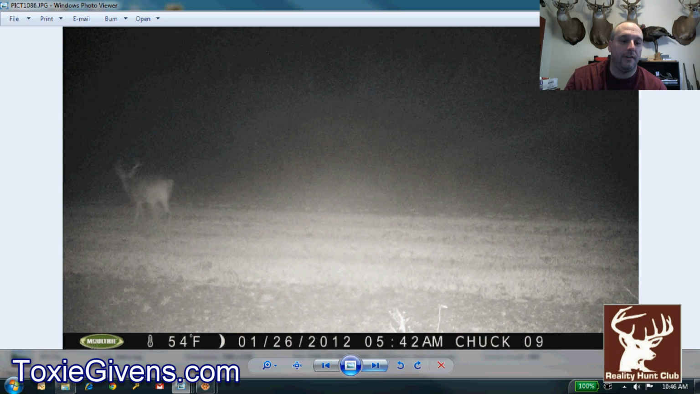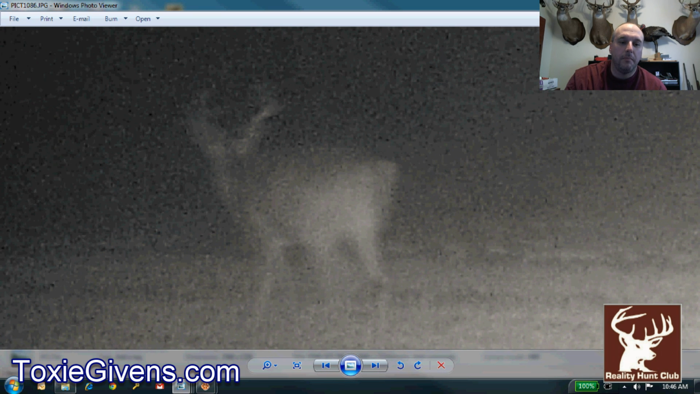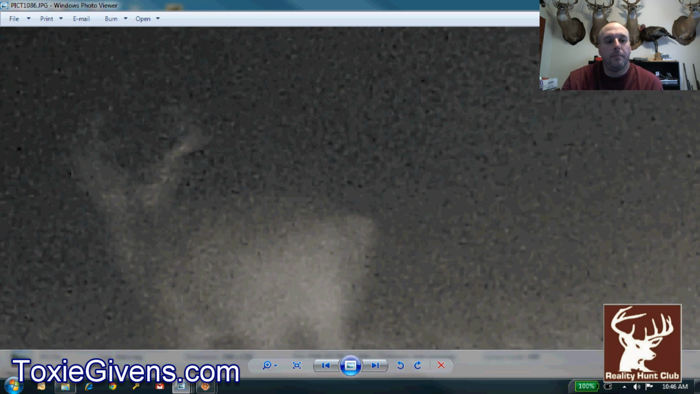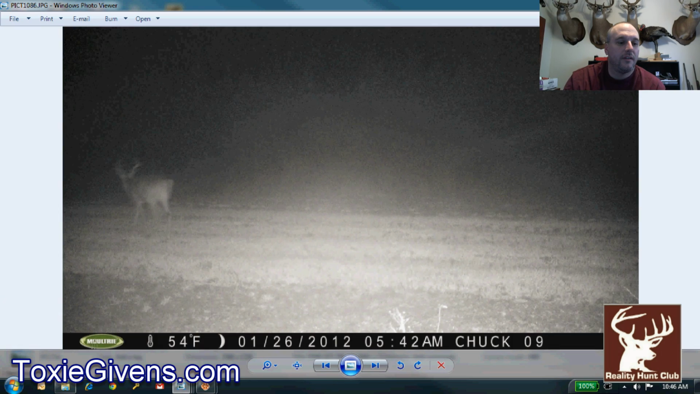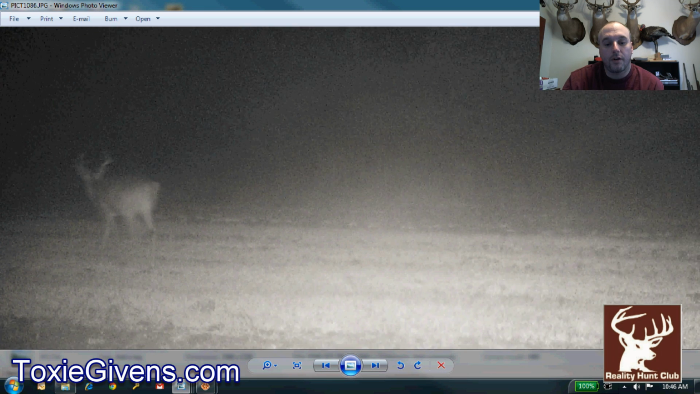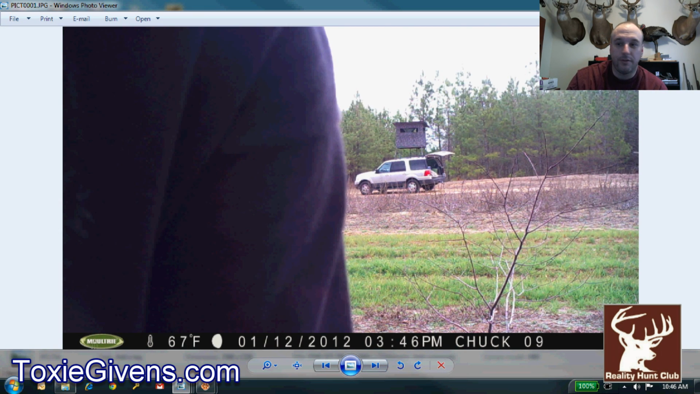And this is definitely a mature deer. I don't know, that's the only picture we got of him. Big body deer, nice mass around here. But it could be the double corkscrew, or it could be the big 9, but definitely a mature deer. So let's go to the next folder.